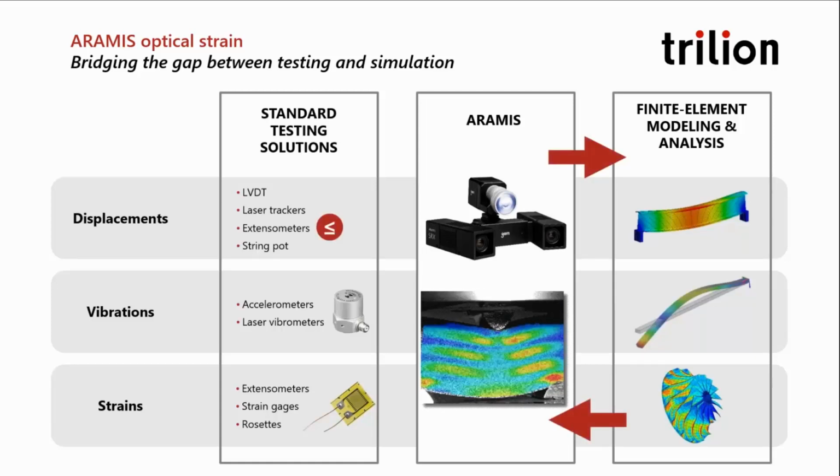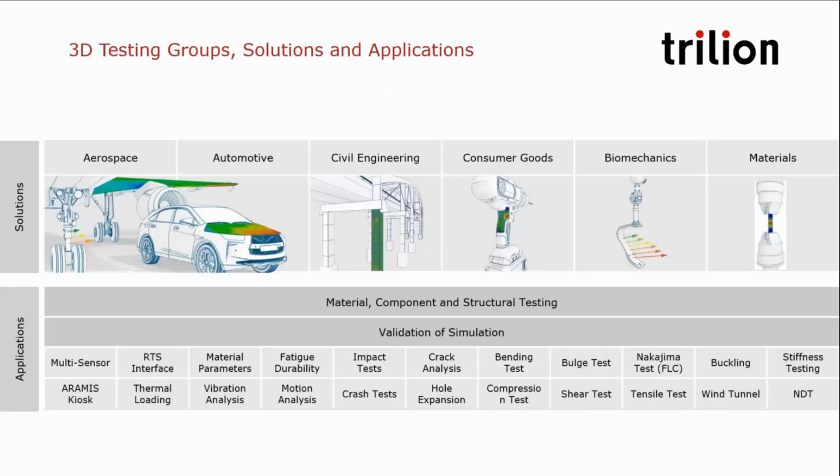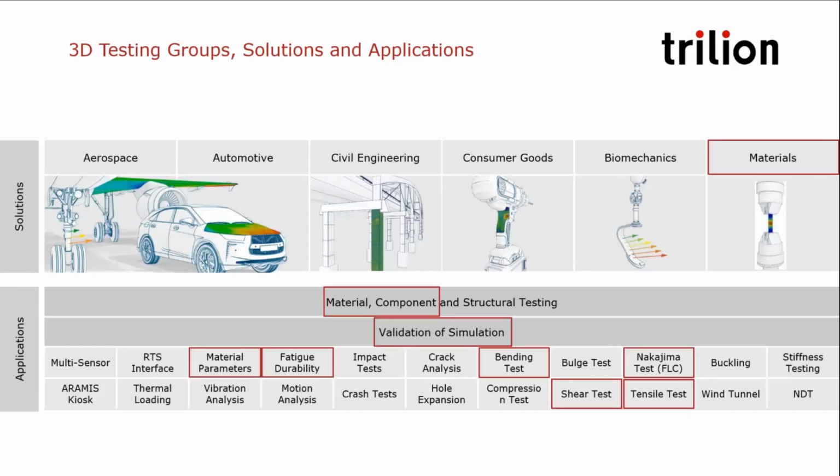For displacements, ARAMIS is now certified as a class 0.5 extensometer or a class B1 extensometer according to ASTM standards. ARAMIS measures shape, displacement, strain, speed, velocity, rotations, quite a few things there, all in a non-contact way. So we apply to many different testing groups, as you can see here. In material testing, ARAMIS is a versatile measuring tool. Any shape, any material, any temperature.